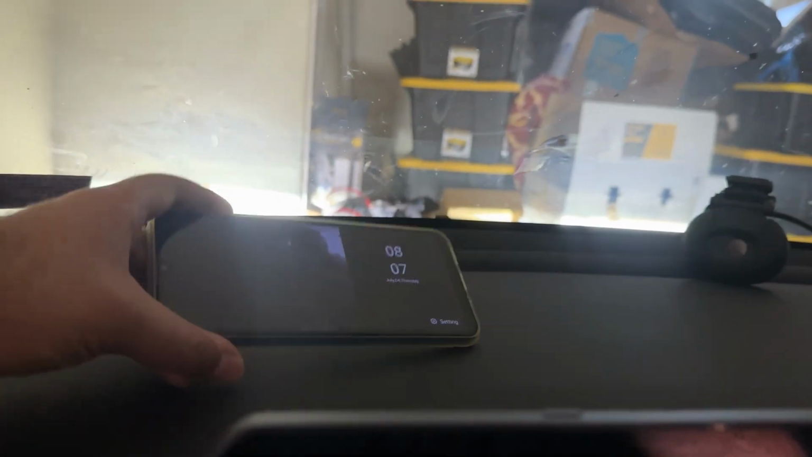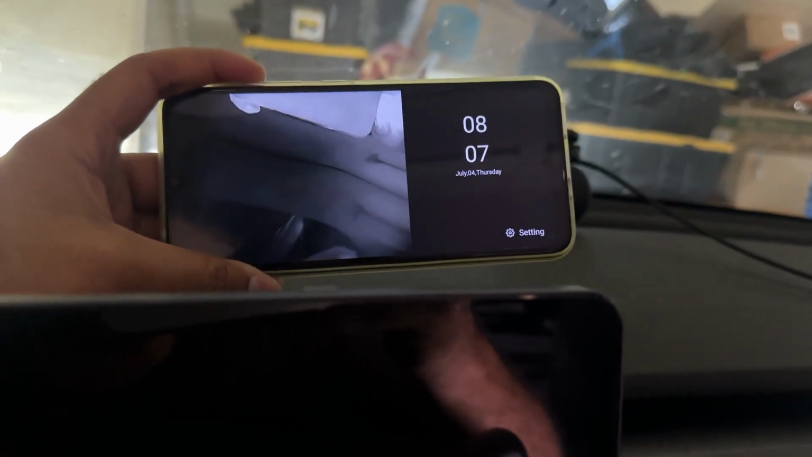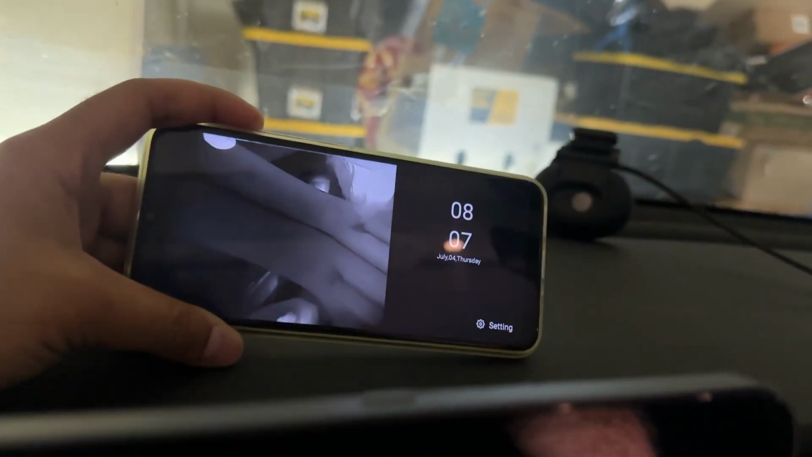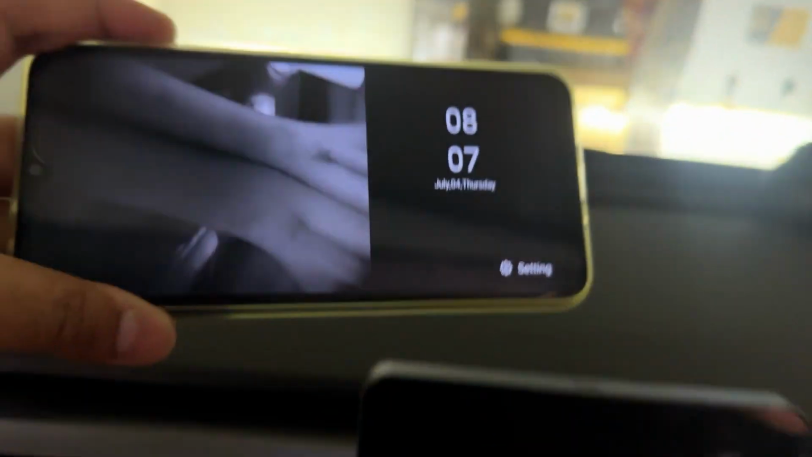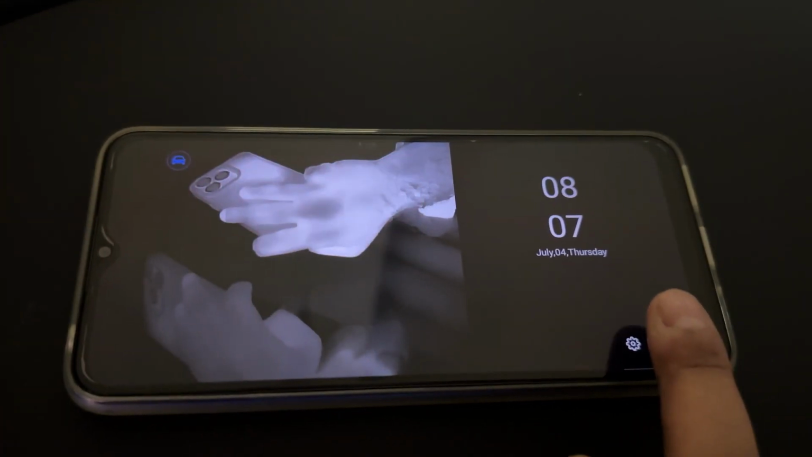So you can also just have a phone if you don't want to use that screen, especially if you have the more advanced phones and you just want to get the app loaded instead of this screen and just put it on a phone mount. You have that option as well. This is only available for Android right now. They say they're working on an Apple version. It's not been approved by the App Store yet, but for Android, this works.